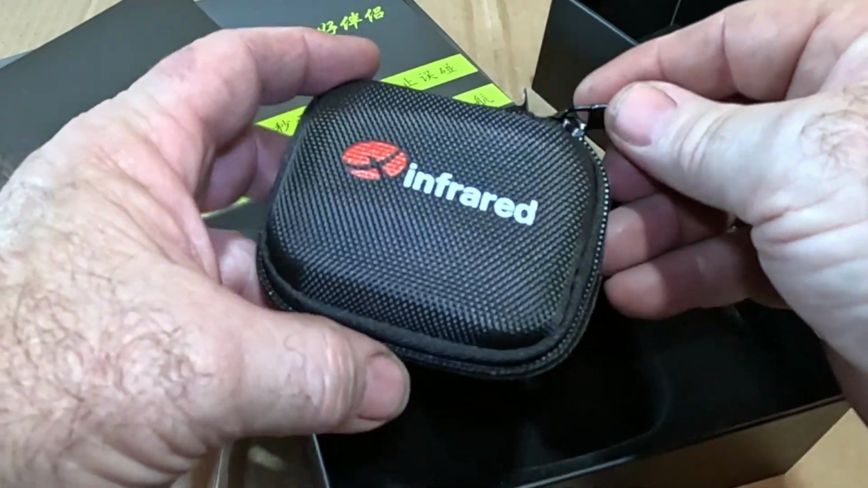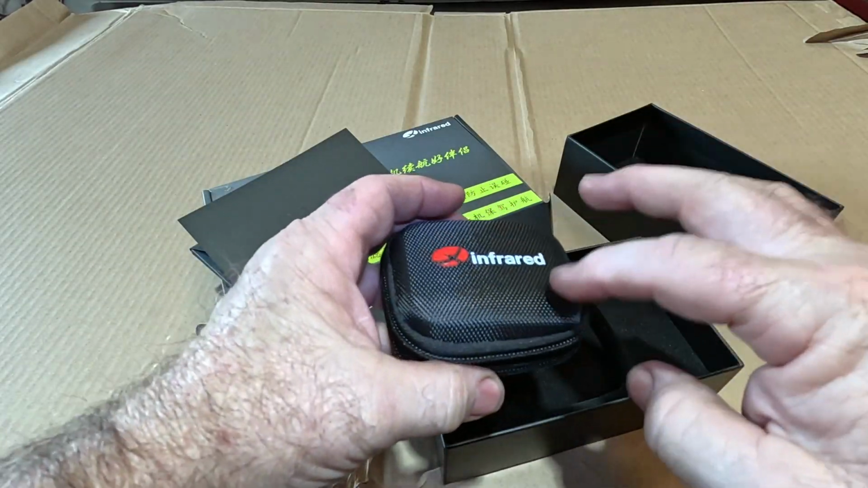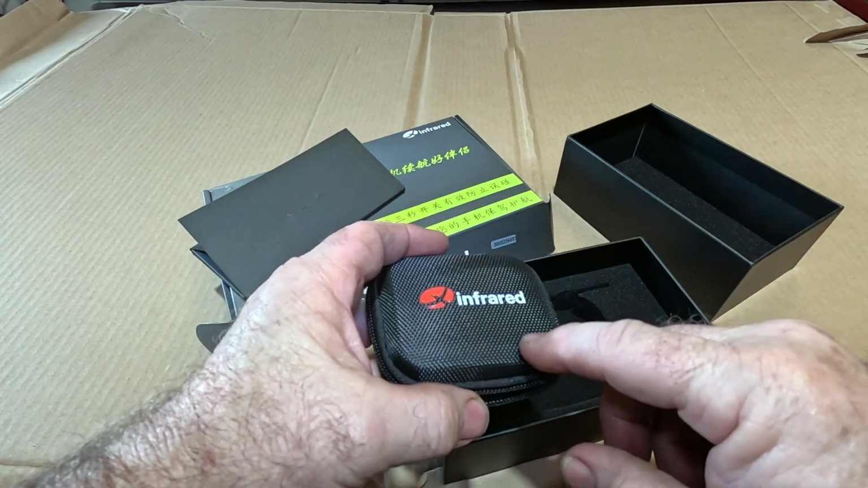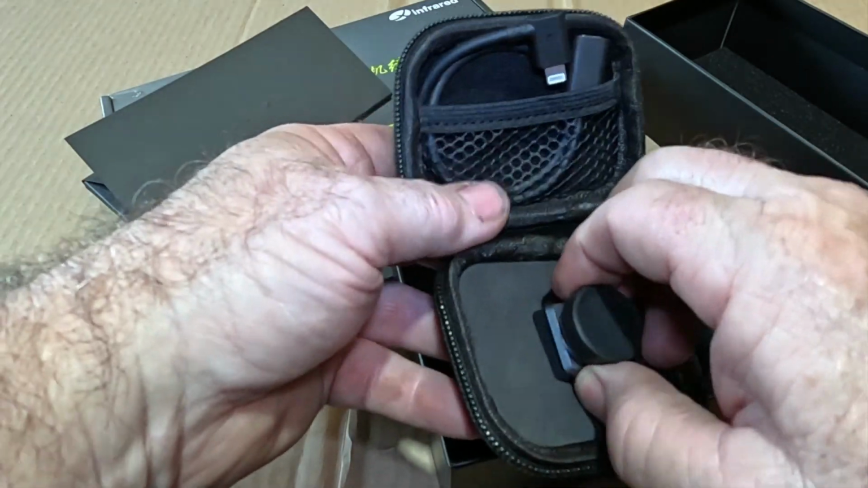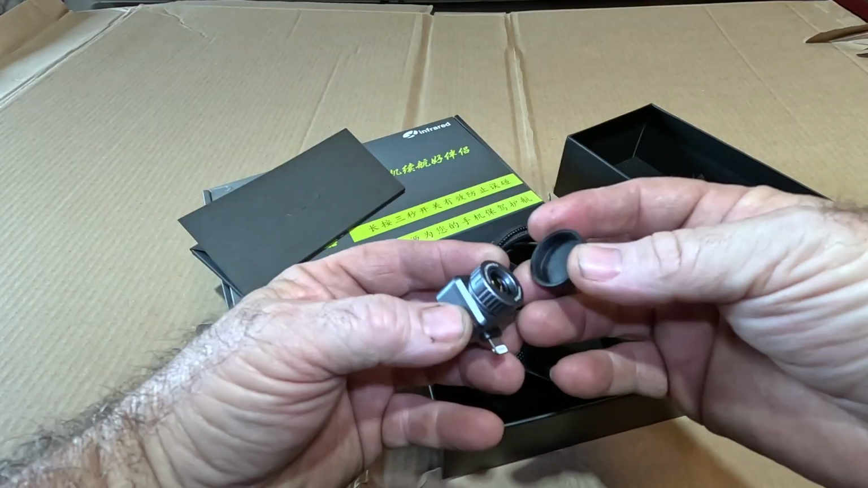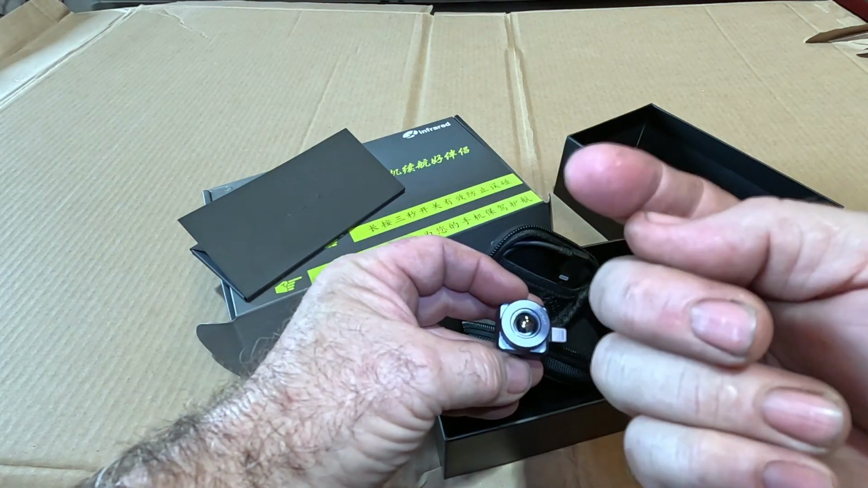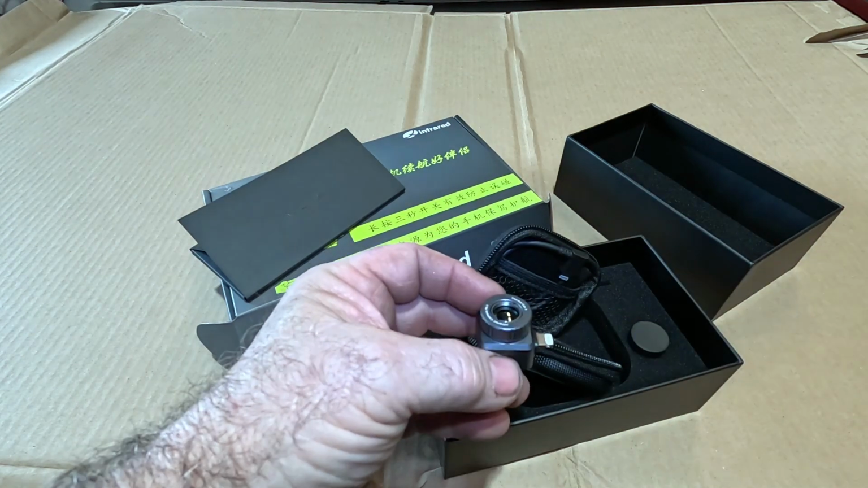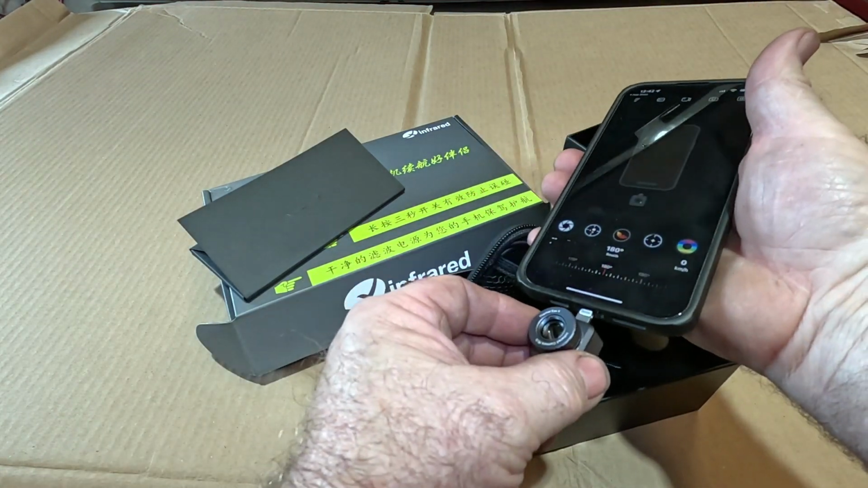Comes in a pretty nice little zipper case. It's a pretty small camera. It's not the smallest. They do offer several different cameras for cell phones, smaller and larger than this one. This one is a medium-sized version. Has a protective lens cover. See how it looks kind of chrome looking at it too? It's reflecting the light above. It's actually not.